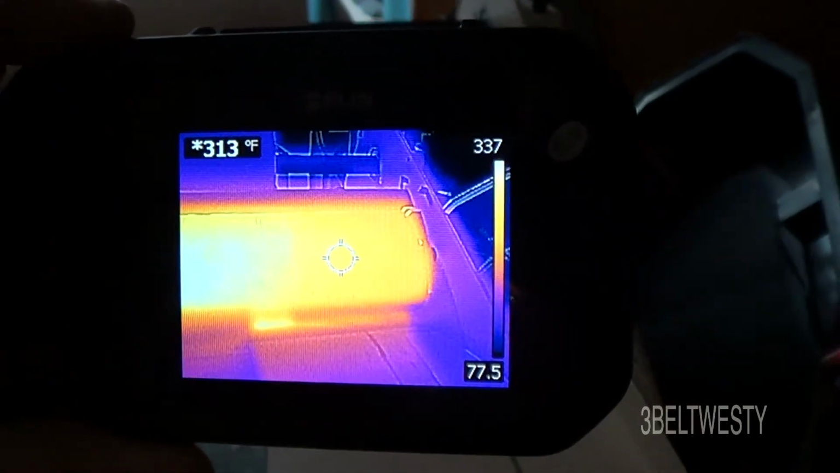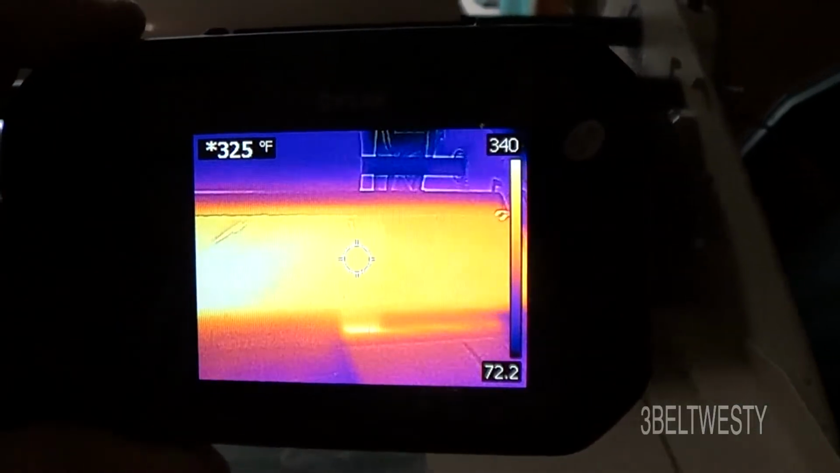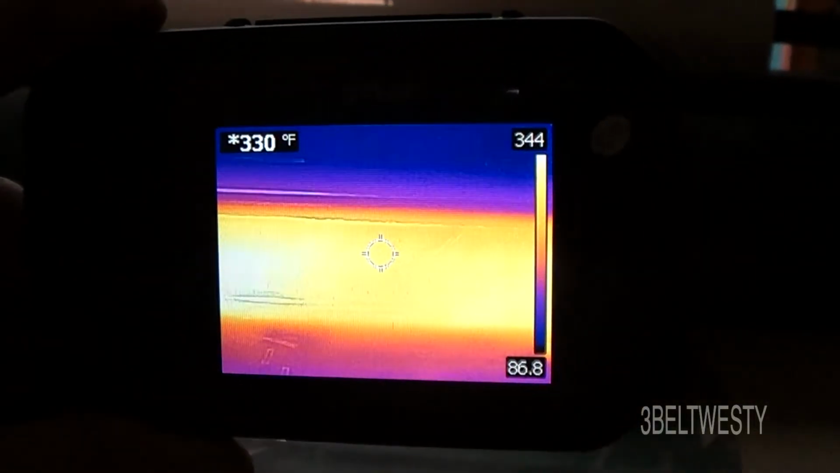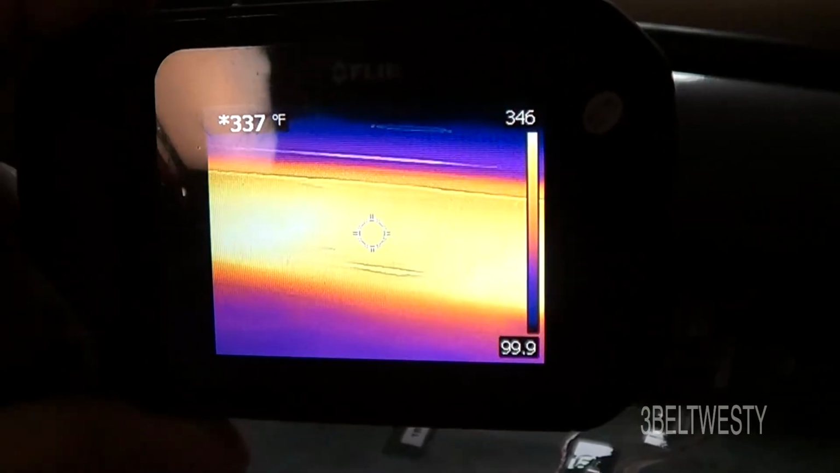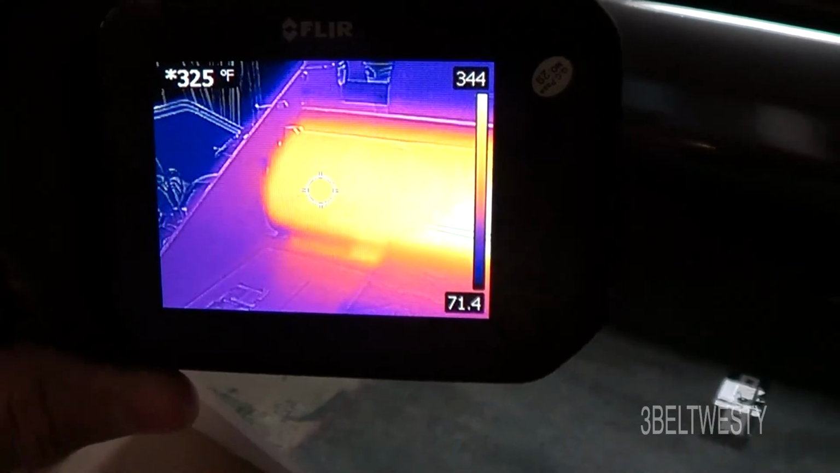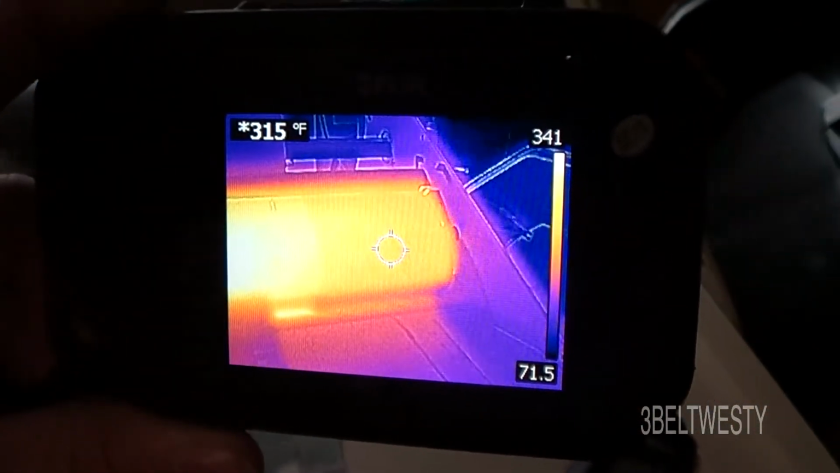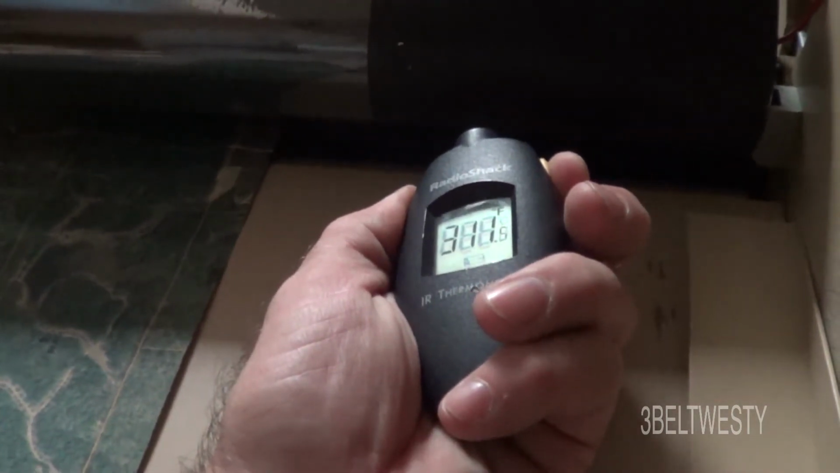So here I'm out of the range of the thing. It's supposed to go to 302. That says 320F, 312. This old Radio Shack one says 311 here, 321, so it's fairly close.